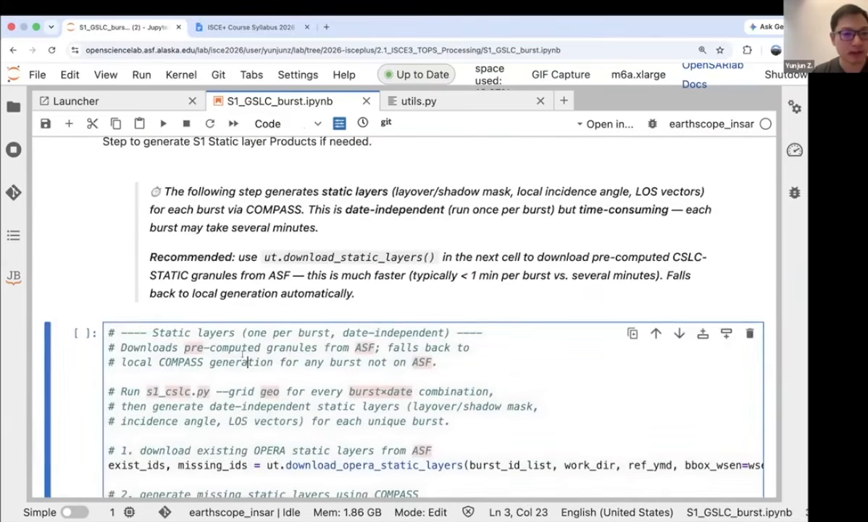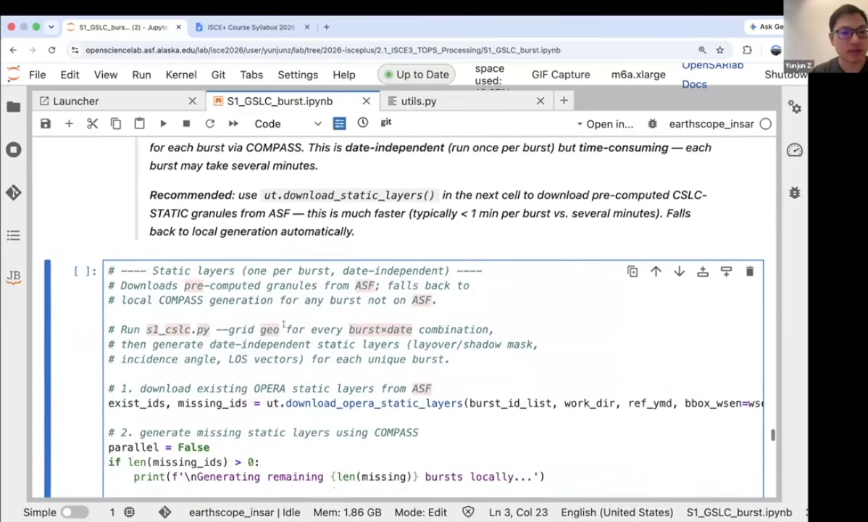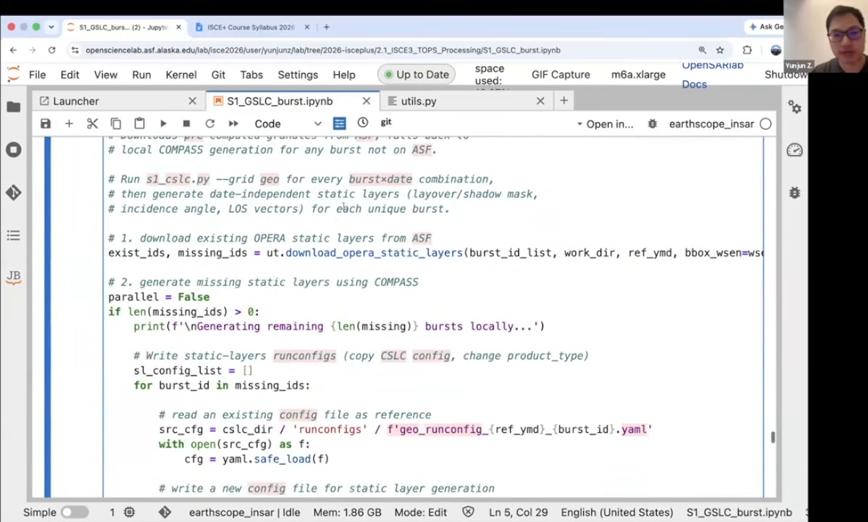Okay, so we have all that, and now we can just save the processed results into physical files, and we can use that for other interesting stuff like modeling.